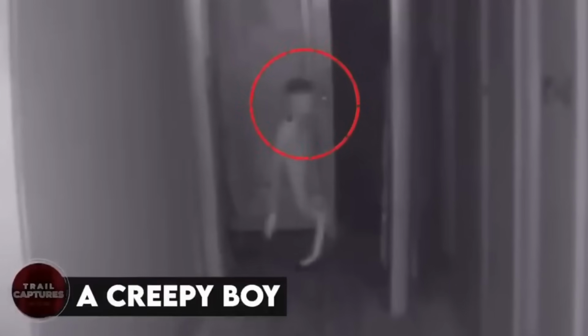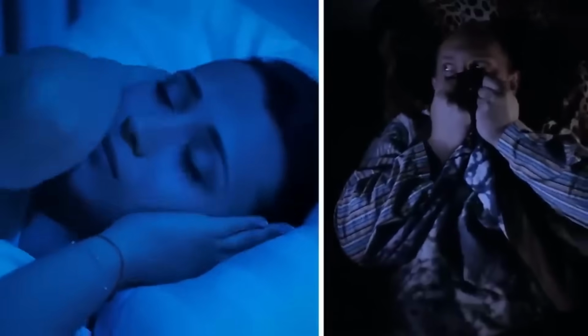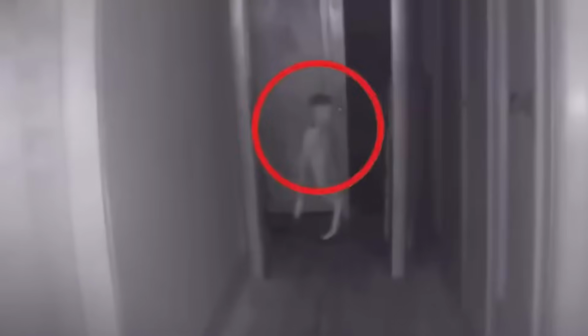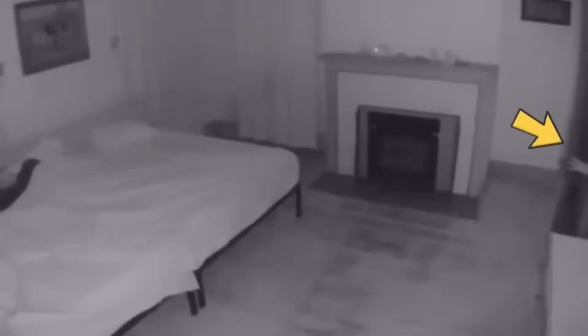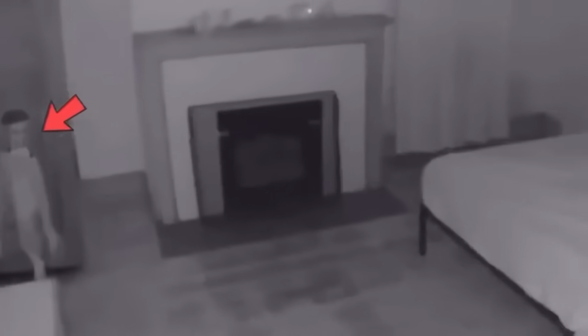A creepy boy. A couple had been hearing scary noises from the house every night, so they decided to install Ring cameras everywhere. And one night, they recorded this, a creepy doll walking around in the hallway, and then in the bedroom as well. The doll's arms moved in the creepiest way possible, and the video ended with the doll entering the bedroom and kind of sensing the camera. What happened afterward? Nobody knows.